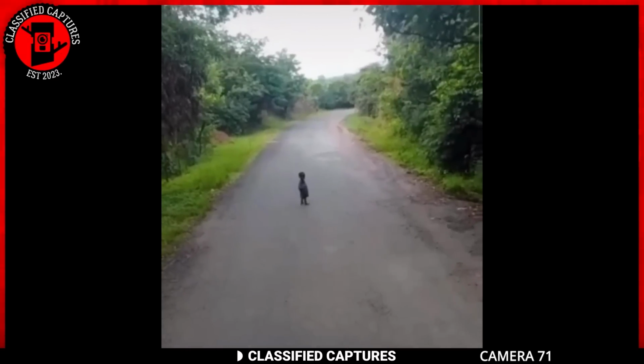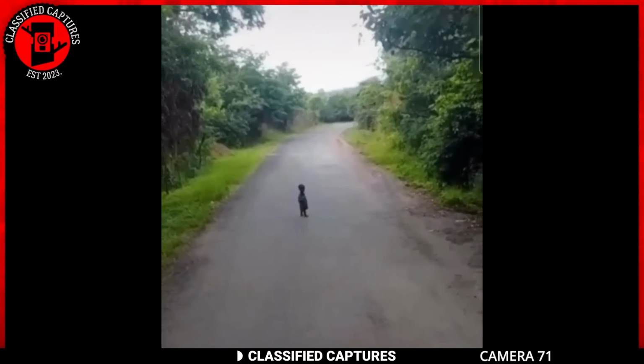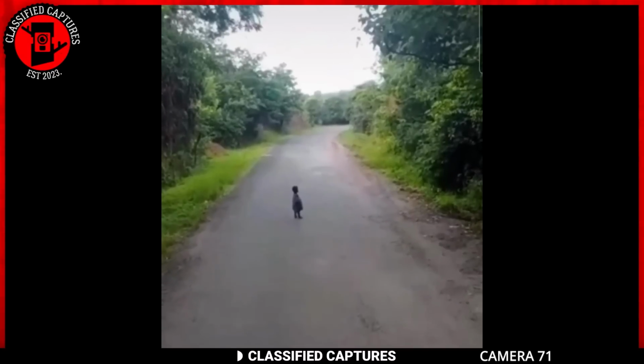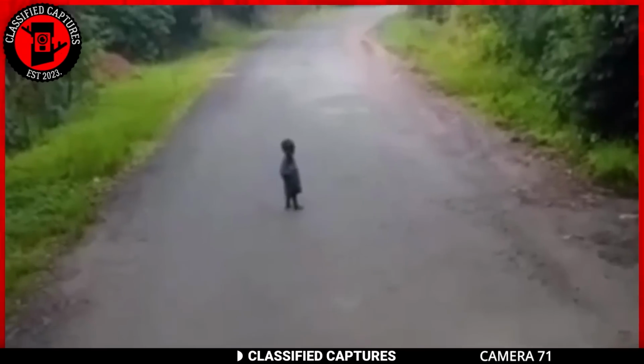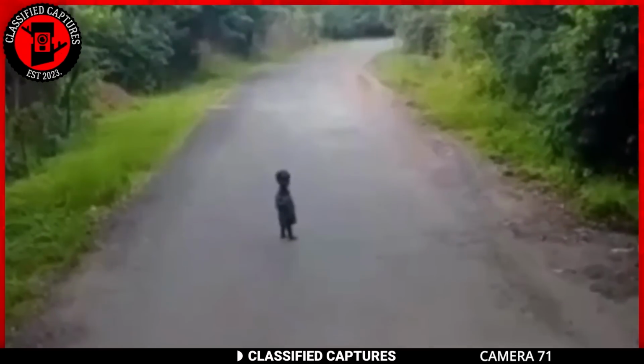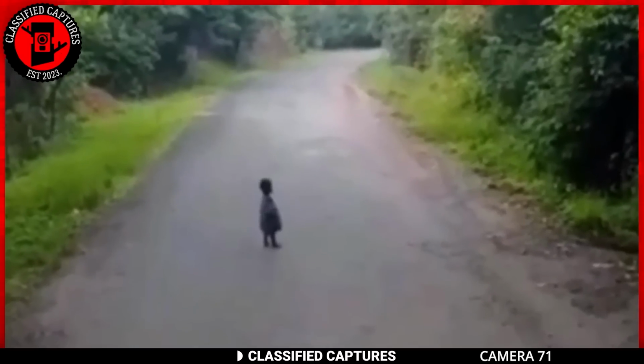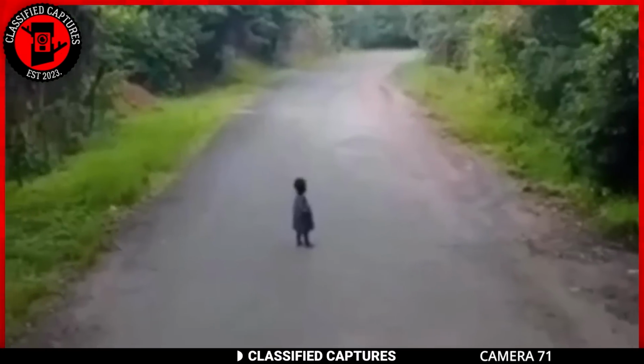Hold on, because it gets even more interesting. Some folks are tossing around the idea that it might be those legendary little people from the woods, you know, the ones whispered about in local tales. What's your take on this unexpected encounter in the wilderness? Little people, or just a curious kid with a knack for wandering?